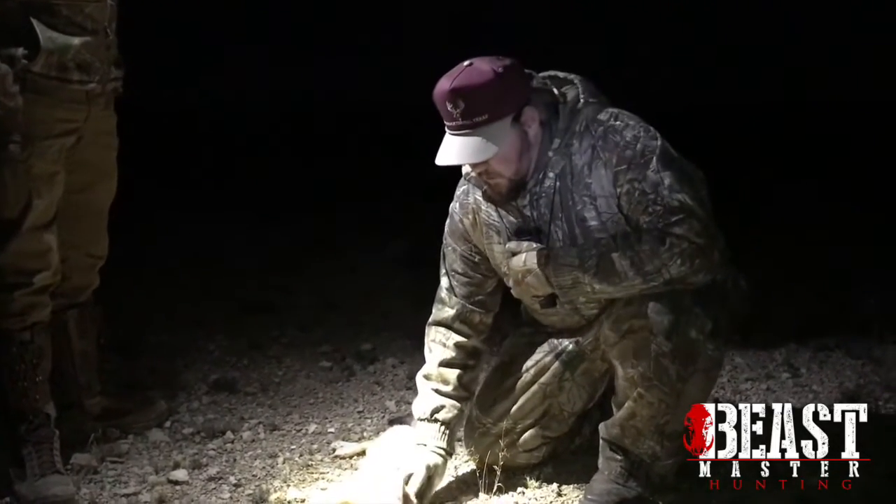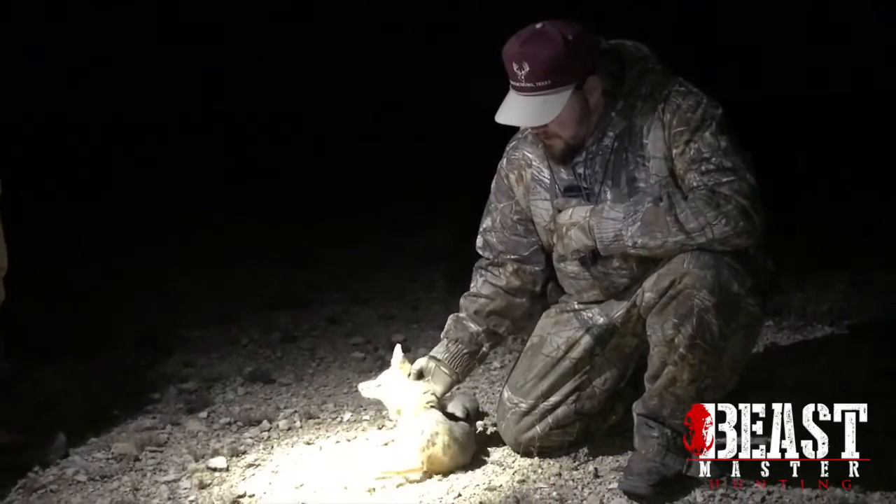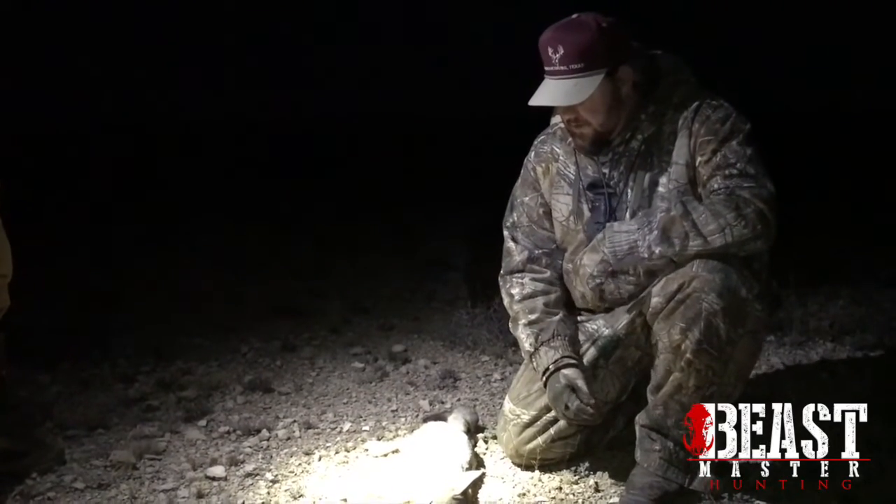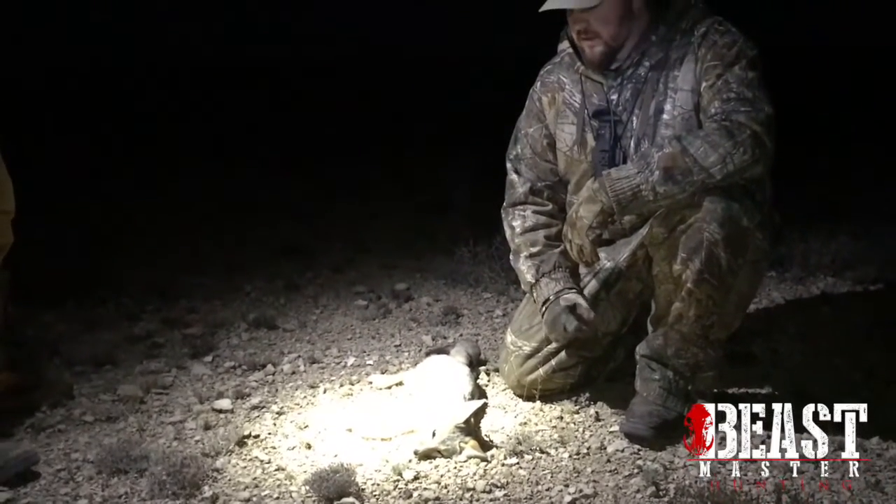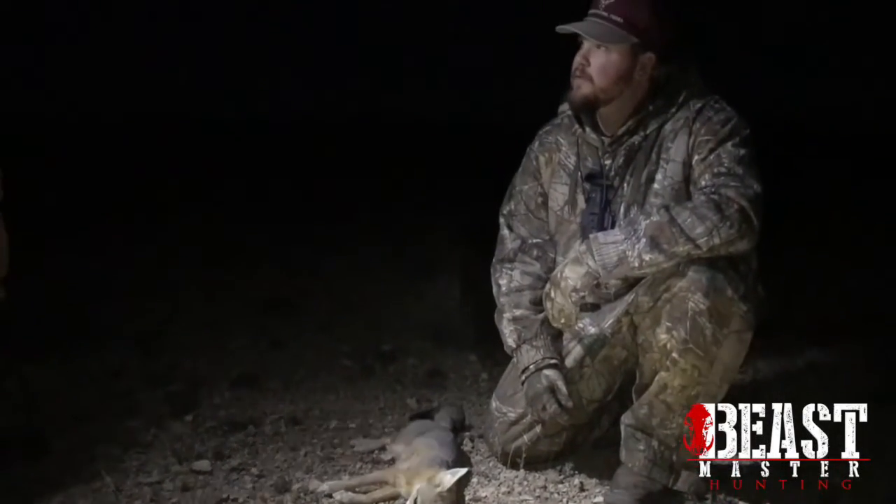Their ears are larger, and other than that, there's not a whole lot of indicators, but this one in particular, we put a great shot on it. It didn't blow up at all. We're probably going to do some sort of mount with it.